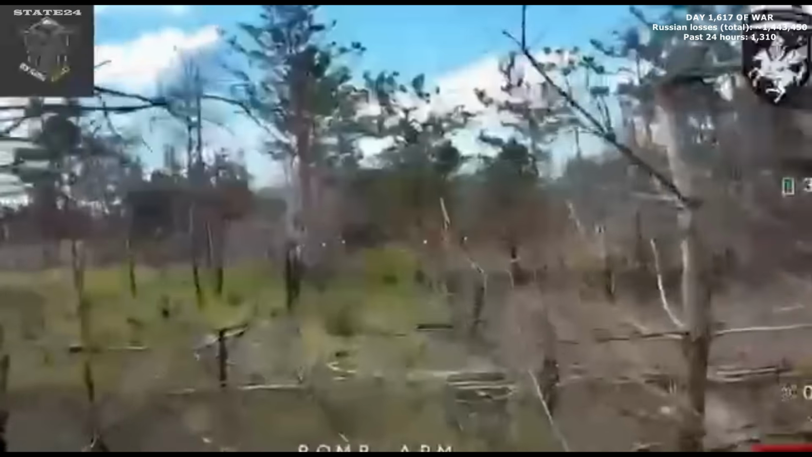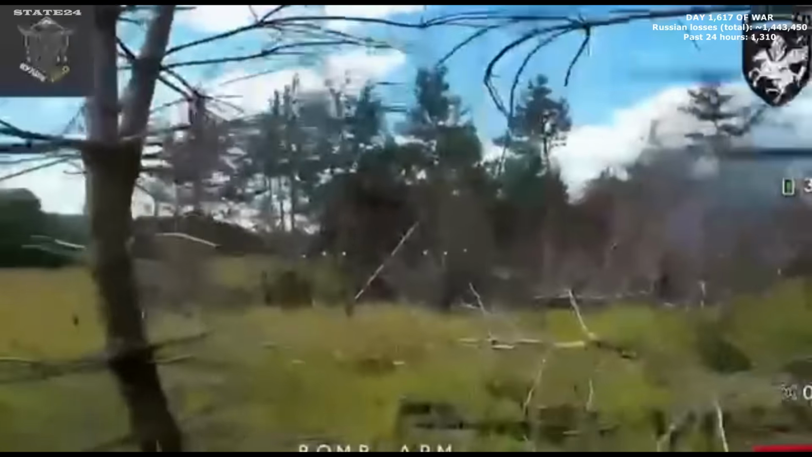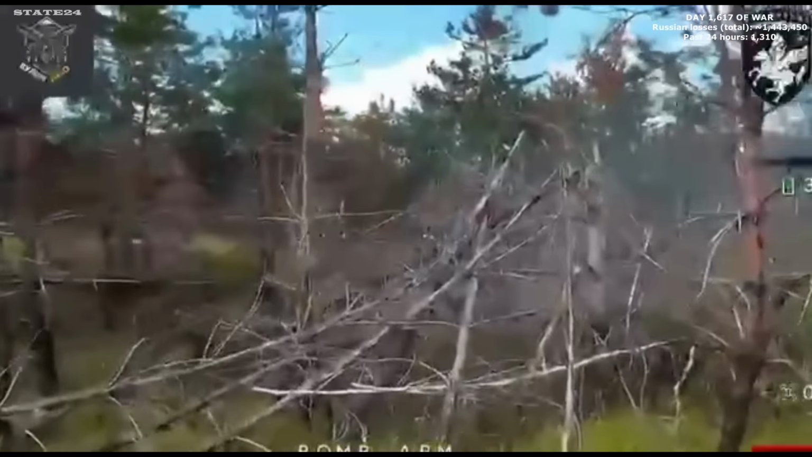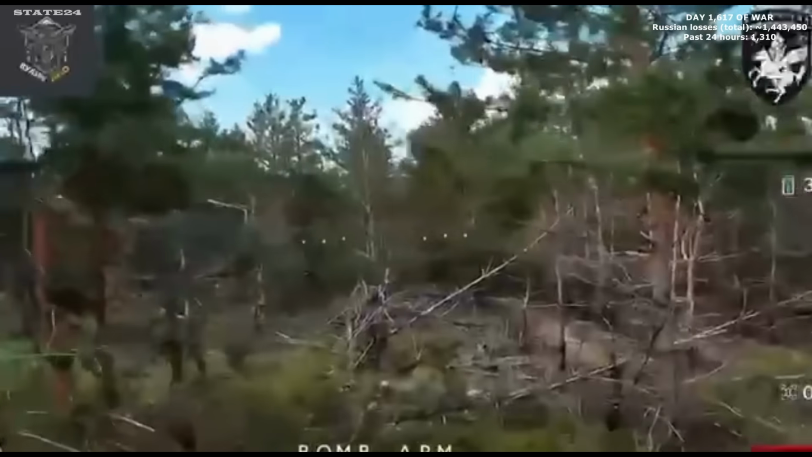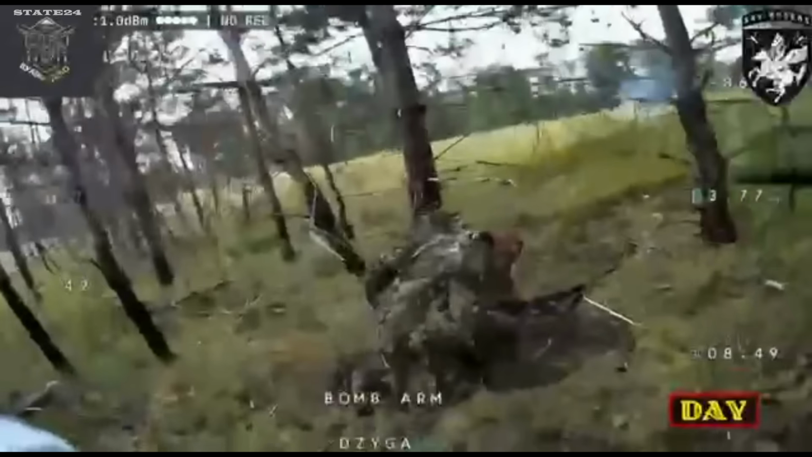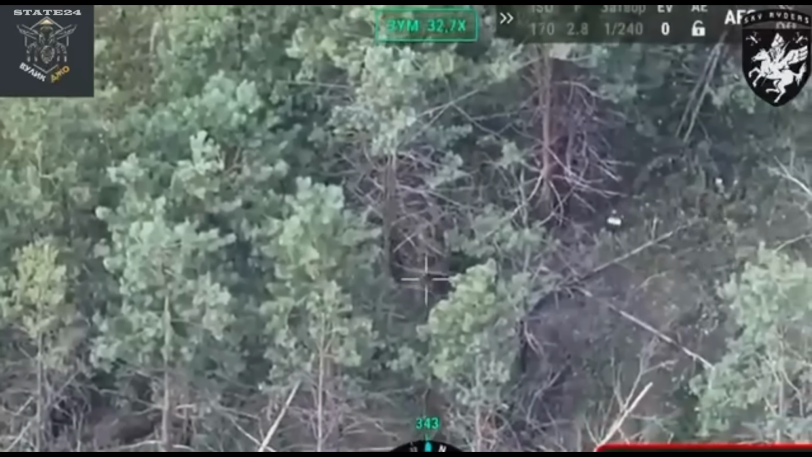A Ukrainian FPV operator running a routine search through tree lines in southern Donetsk, scanning for movement, camouflaged positions, anything that doesn't belong. Several minutes of careful observation pass before something on the ground catches the operator's attention. A figure in camouflage, pressed flat, trying to disappear into the terrain. The operator has seen this before and knows exactly what they're looking at. The drone moves in. The soldier attempts one last response as it closes. Too late.